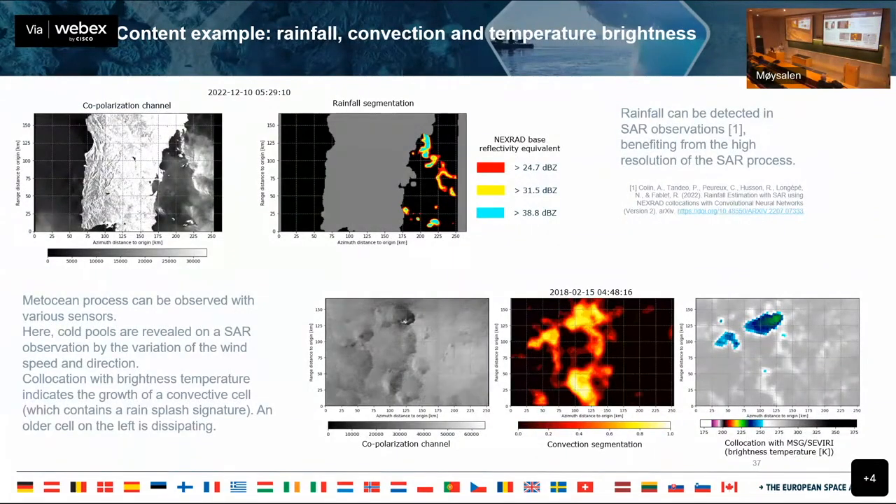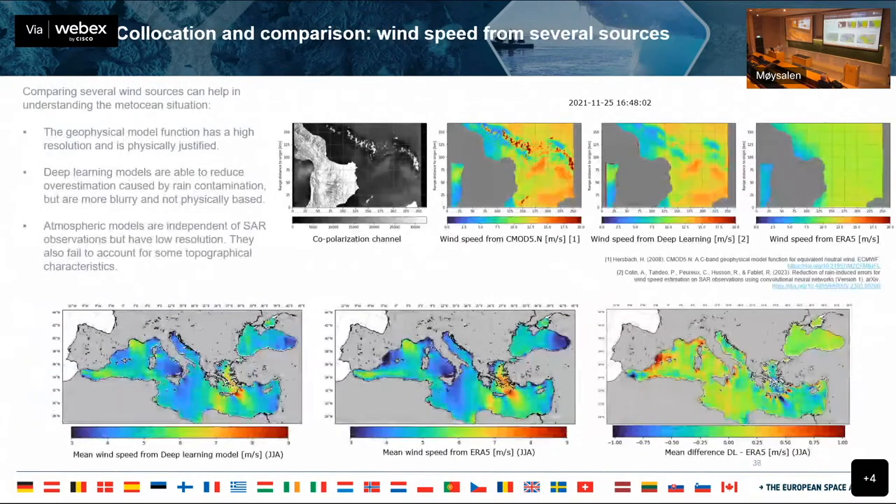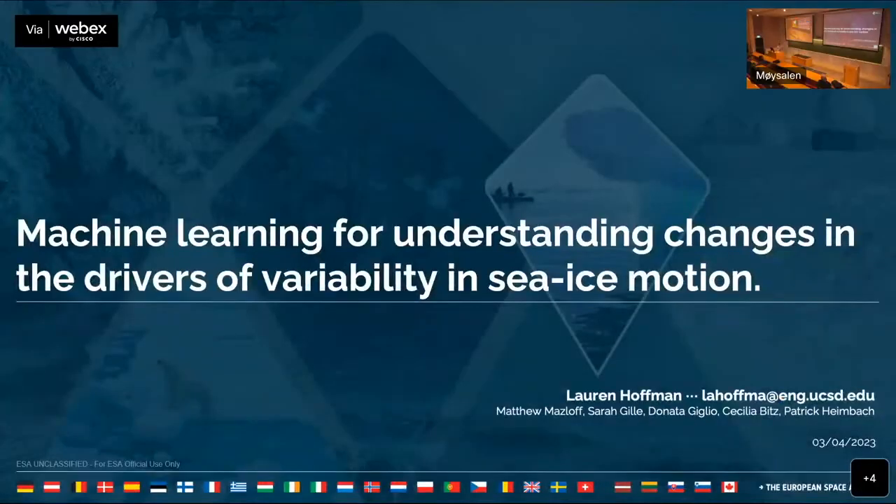The next example here is rainfall. So this is the co-polarization channel top left, and then this is the segmentation of this particular image with rainfall. On the bottom panels, this shows the quick look image on the bottom left. And then the middle one, this is the convection, microscale convection, and this is a heat map of that. And then the bottom right shows the brightness temperature from a different technology to show the agreement between them. There are a couple other examples that they have in this contribution, but I think you get the flavor of what they can do with this type of approach.